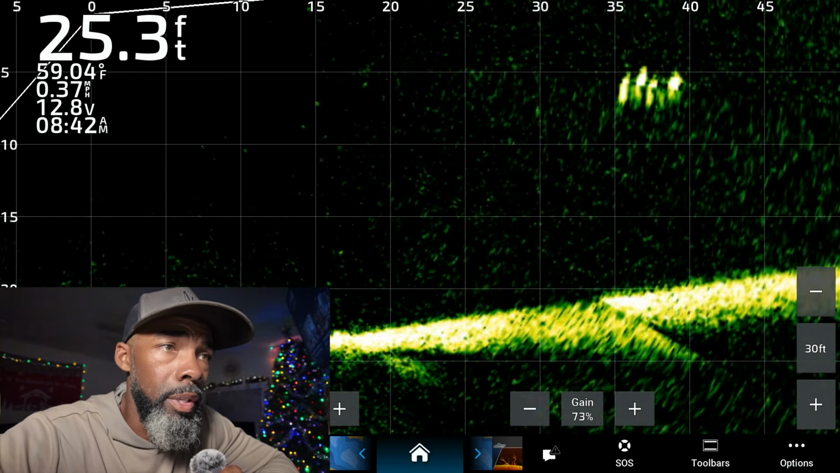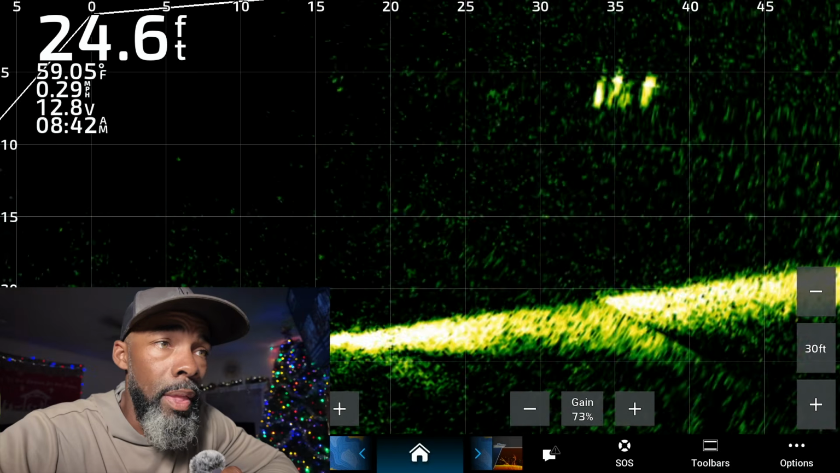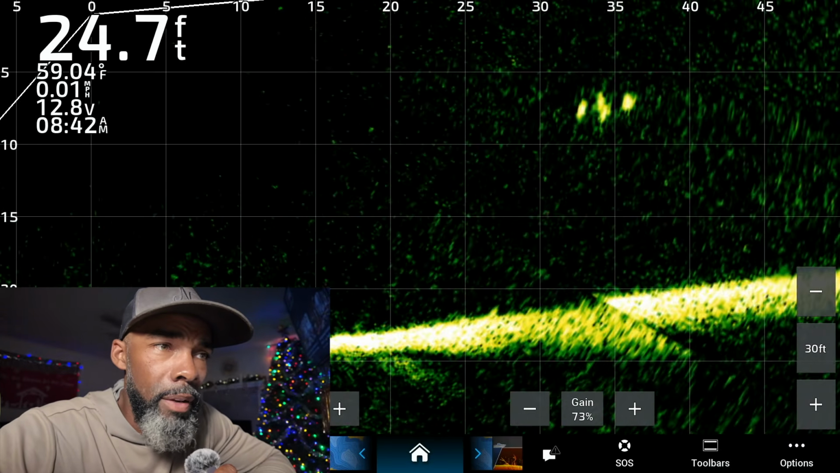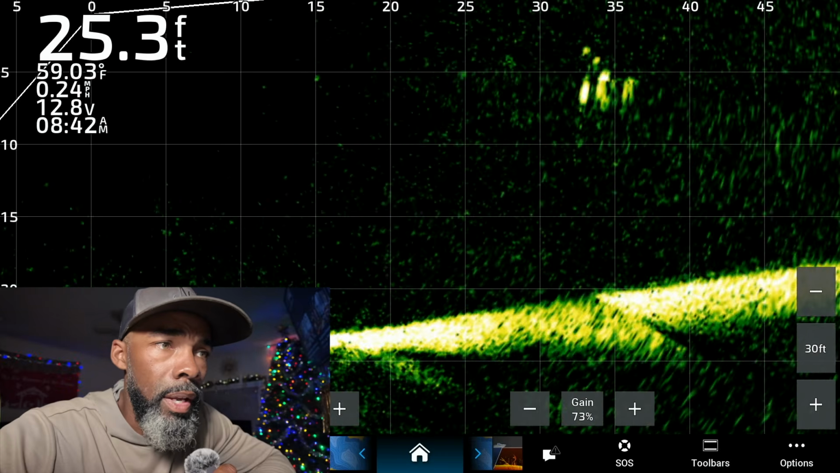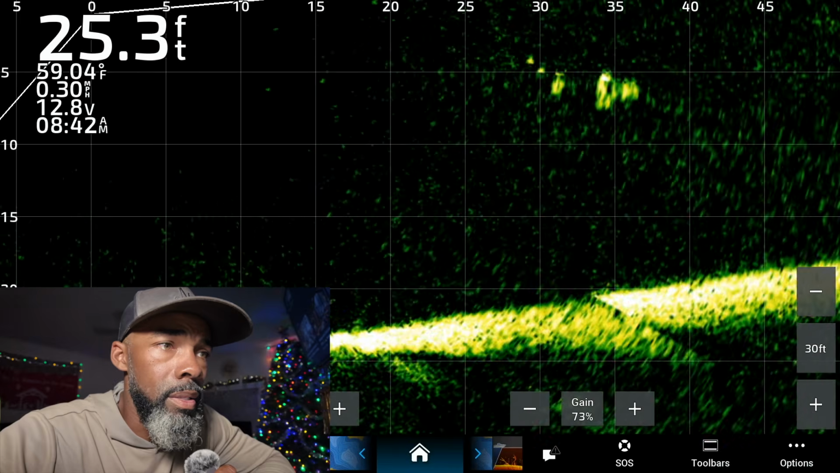The boat's still in motion there. We got 0.4 miles per hour, 0.3 miles per hour. Bait's in the water. They're at the 40-foot mark, and we're rolling right across them. It's very faint, so we may be a little bit off to the side. No, we got a pretty good image right there. There it is. We got a fish tracking, and he's coming out. Let's see if he hits.